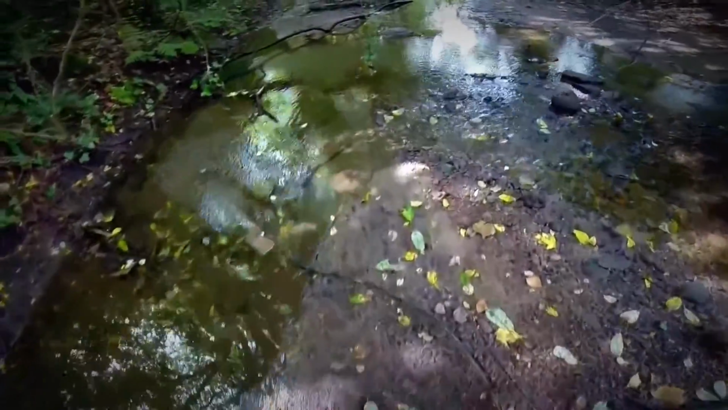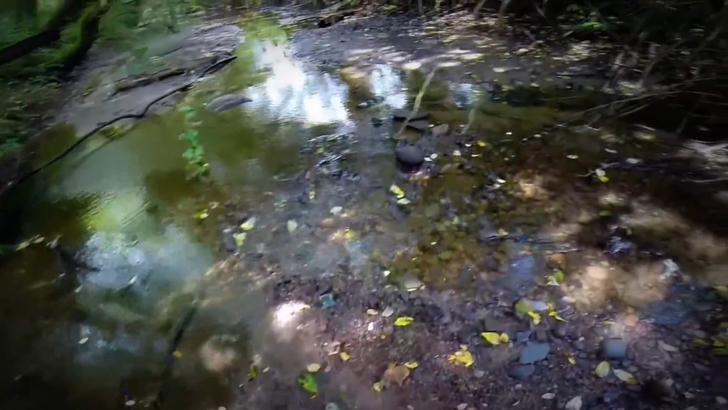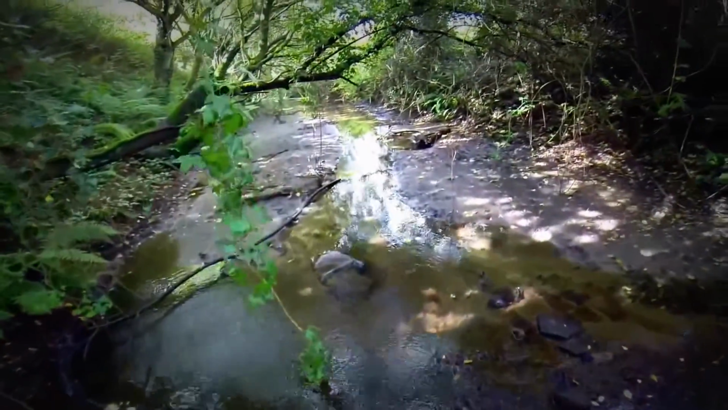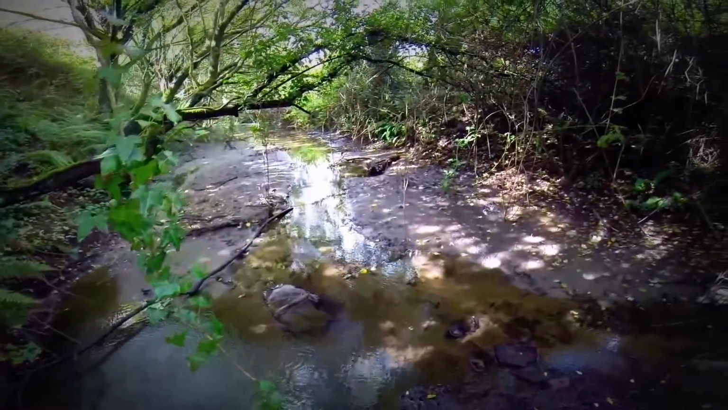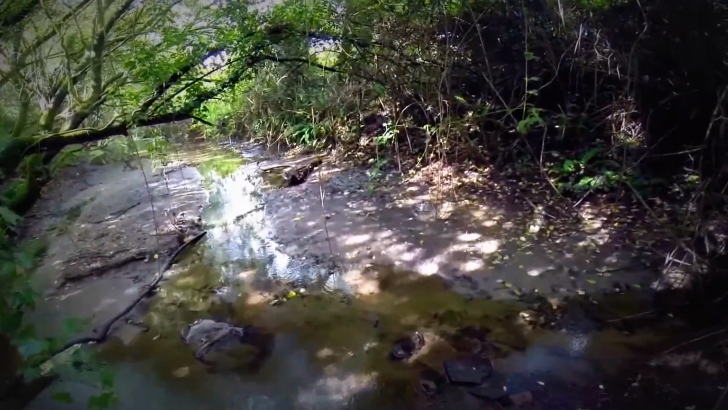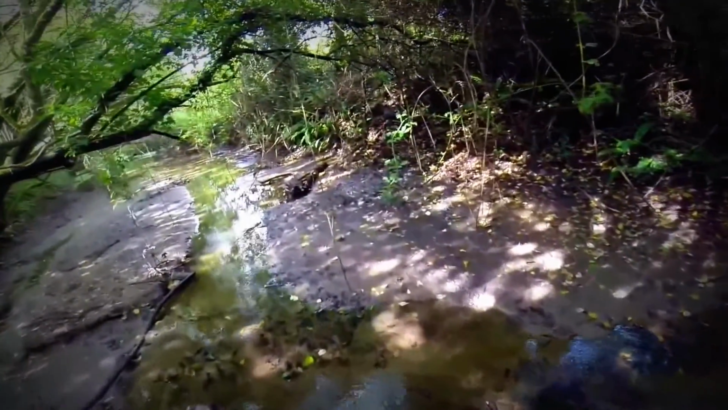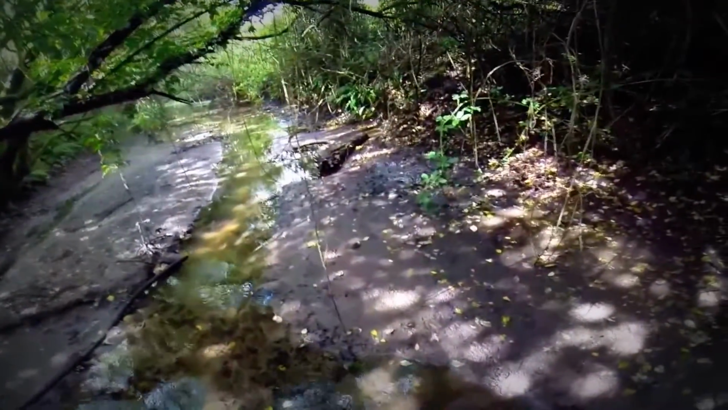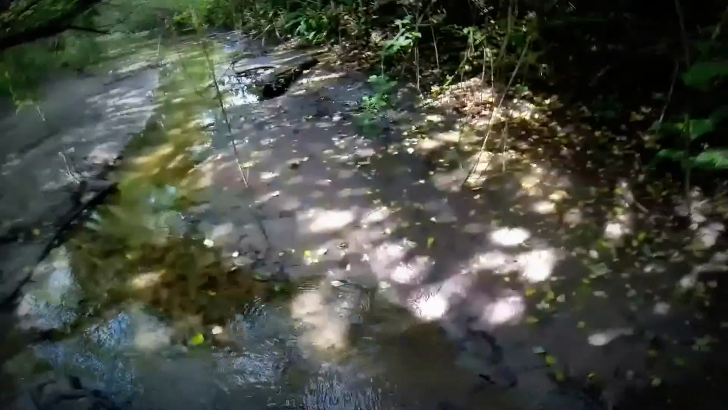After it's been raining you should see prints. Not all the time, but that being the case, there's always a chance. Okay.